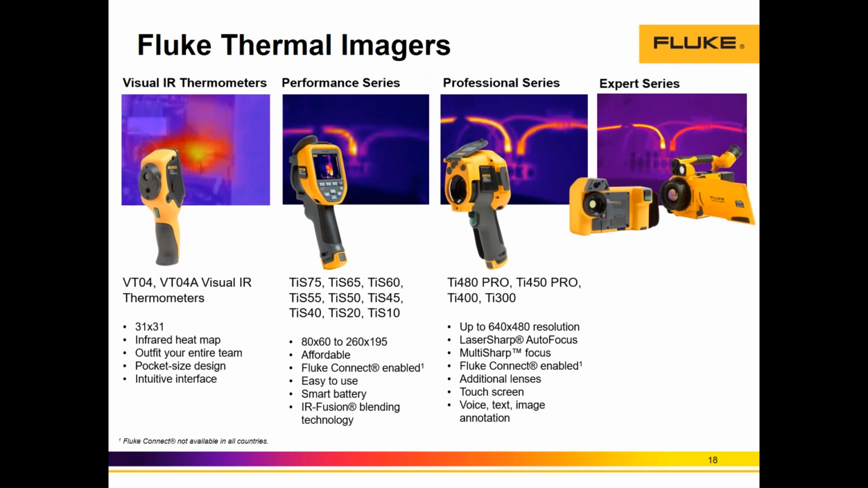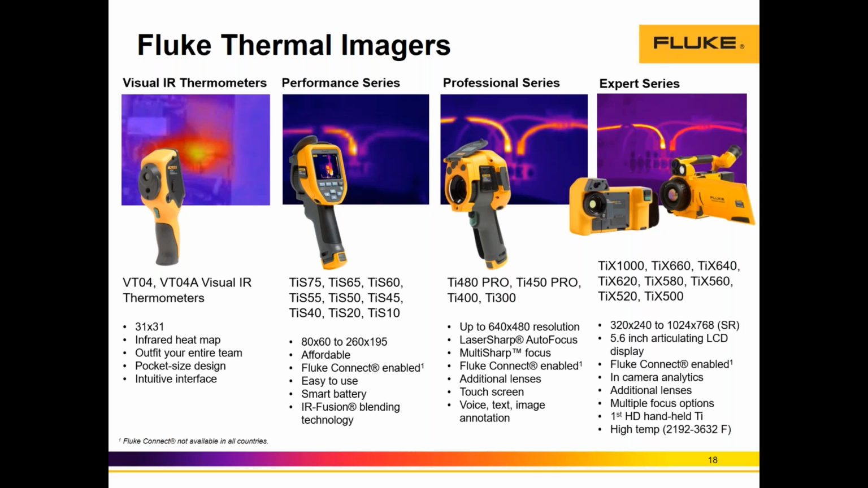And the last, and I would say the best in class thermal camera series that we have, is the Expert series. We're talking here about cameras from 320 by 240 up to almost 1 million radiometric pixels. These cameras are very popular in the R&D segment, in the electronics and semiconductor industry, and also in utilities.